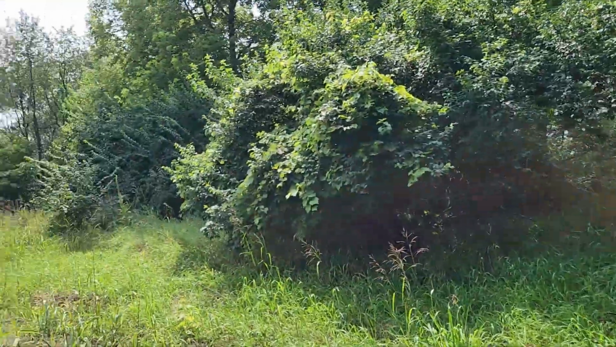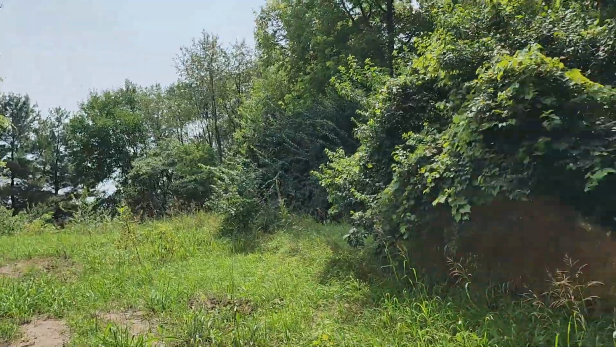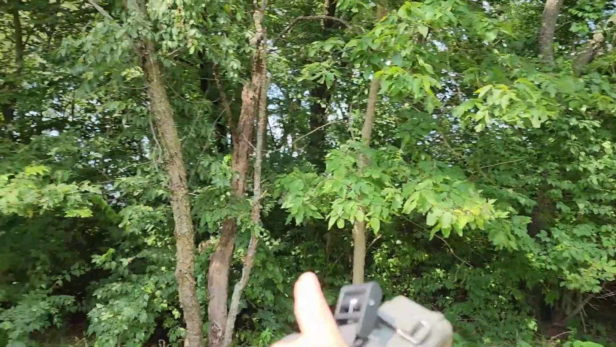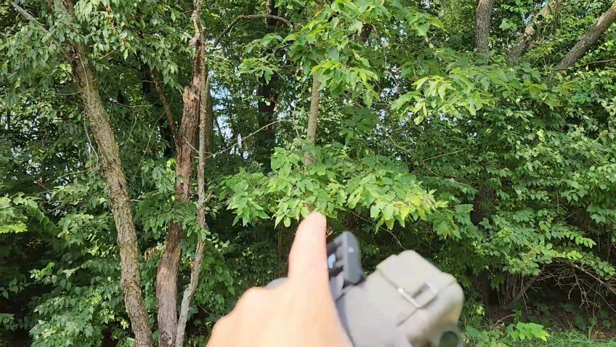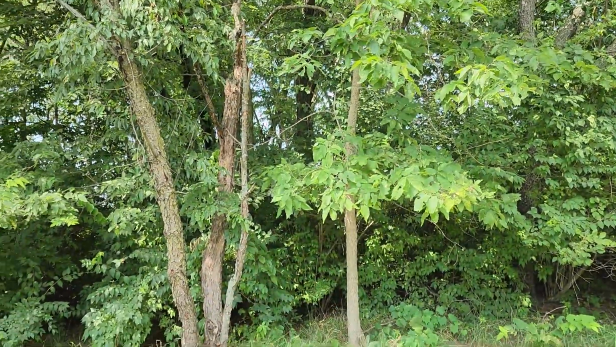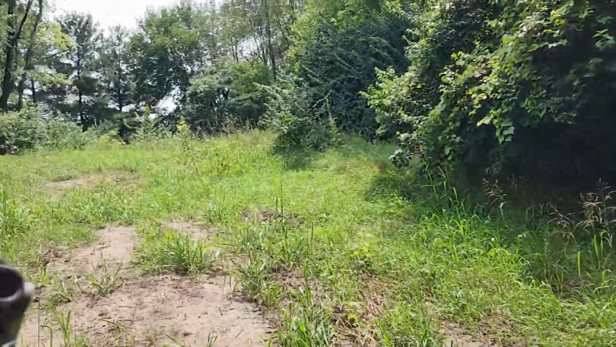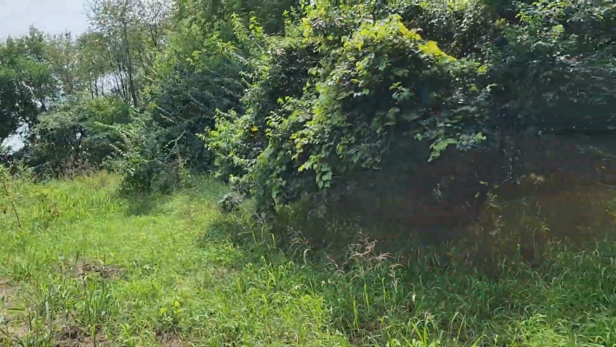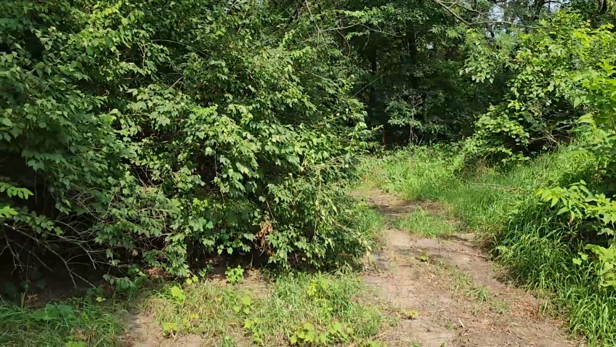So here we have this nice opening here where I've seen them coming through. And I'm going to hook up to this tree, maybe this tree. I've been hooking up to this one, but it's at an angle. This one here is more straight up and down. But we might have to remove some of the branches there. But we want to look out this way. Maybe we can see them coming up that hill there or coming from the left. It's pretty dense from the right. I don't think they'll come from that direction, but they could come up the same way we walked.